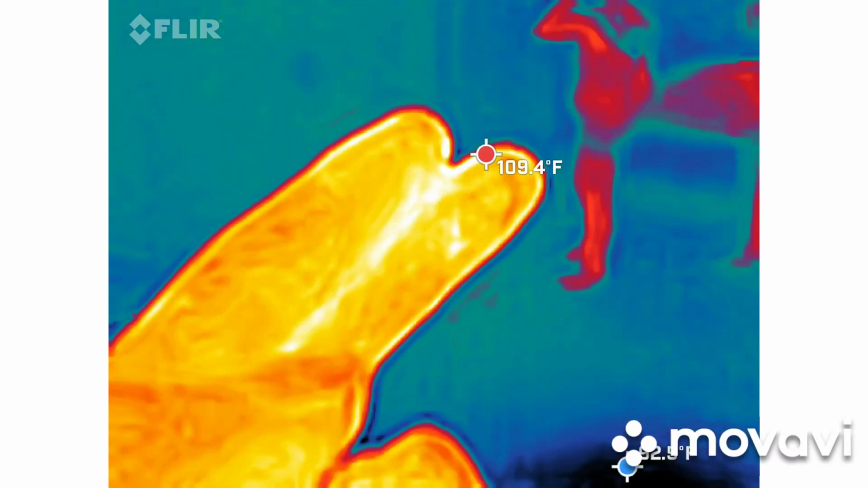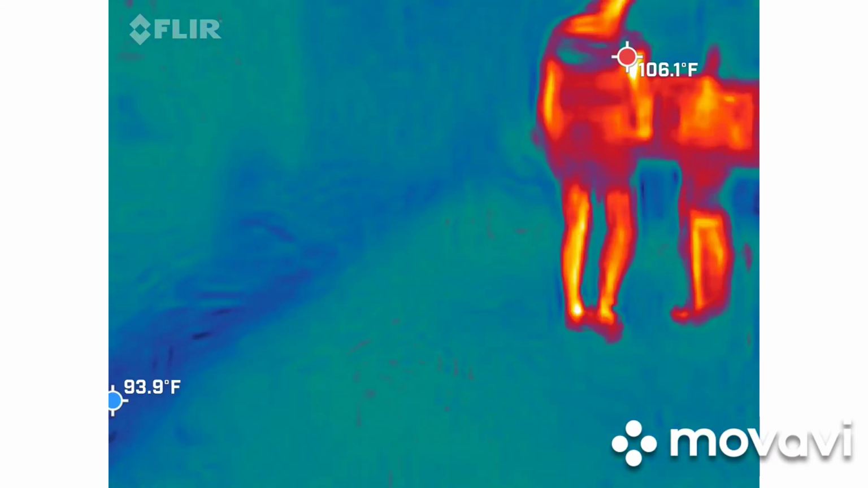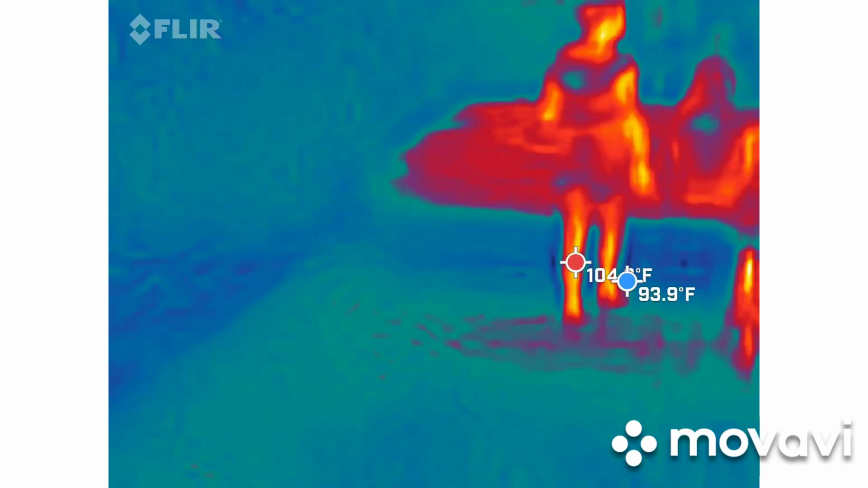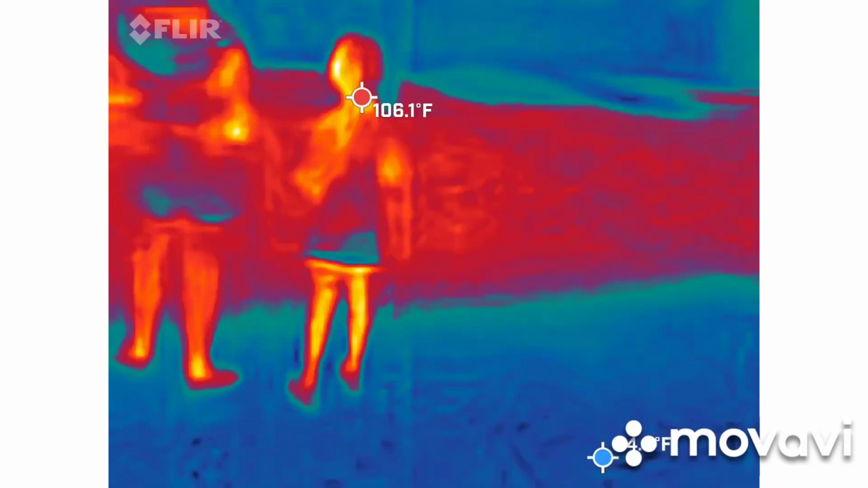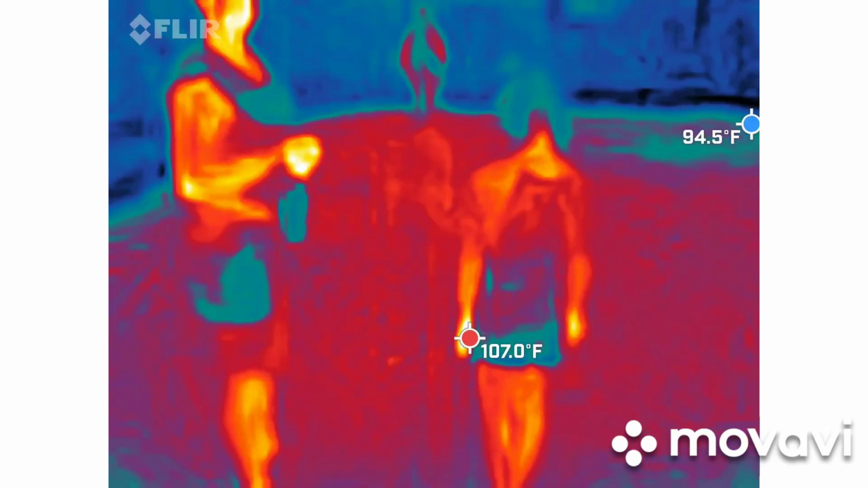I know the green one's a lot easier to see. Yep. You see it now? It's in the center. Yeah, right there. It's the spot there. Yeah, so this one is shooting off that way. I don't know where. Still pointed in the air.